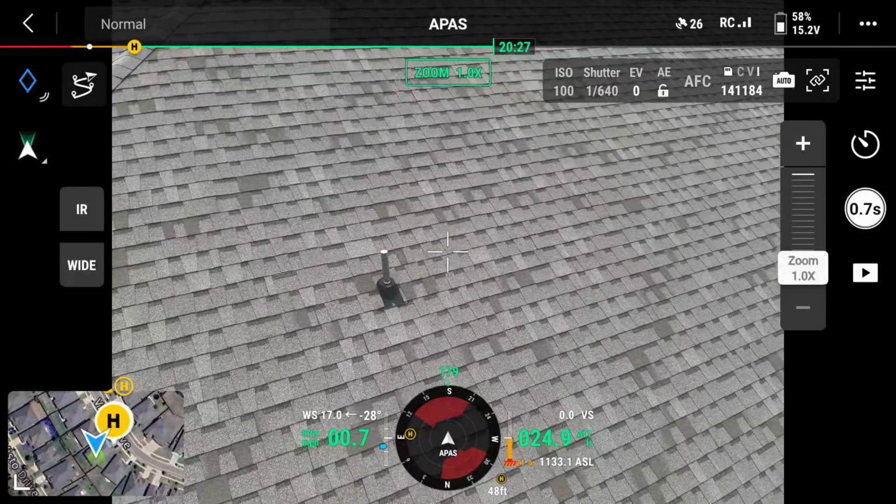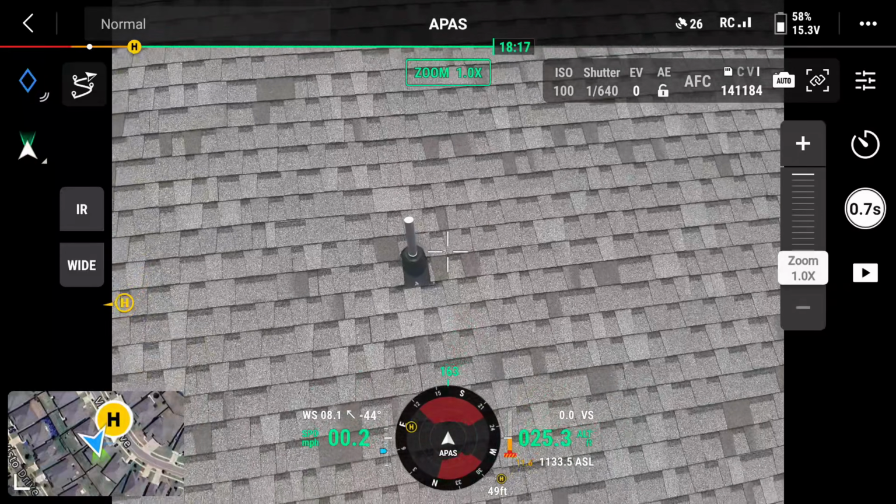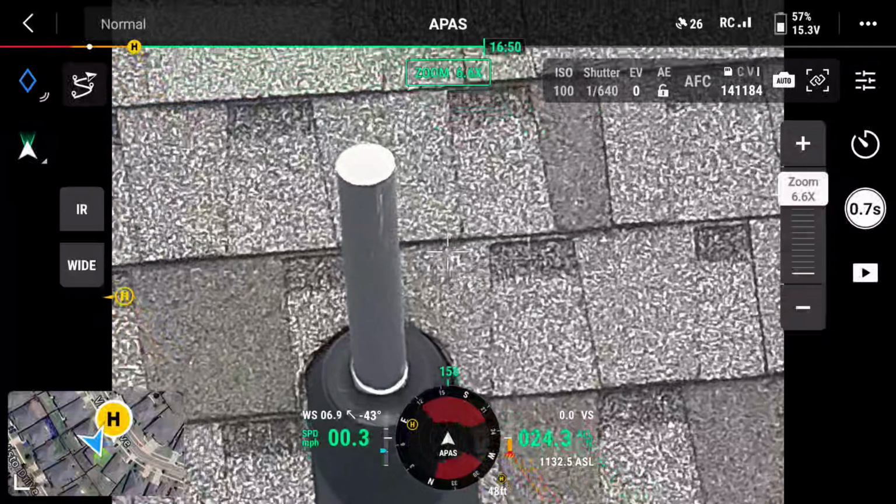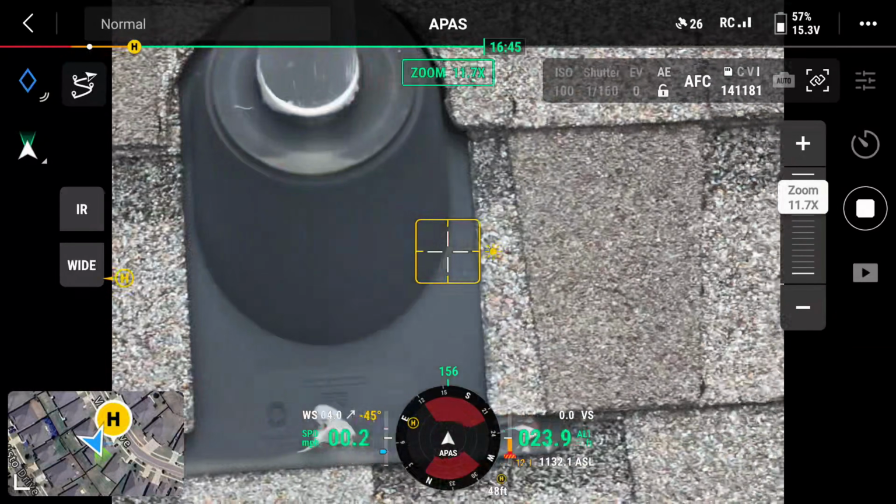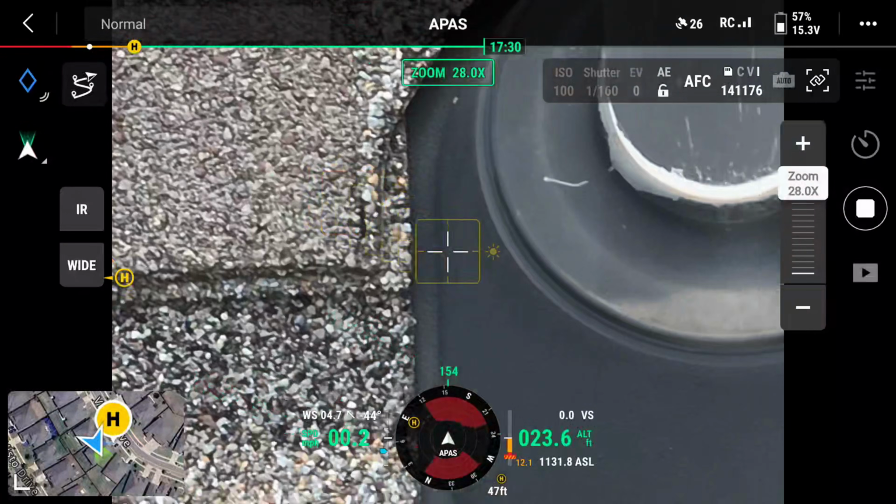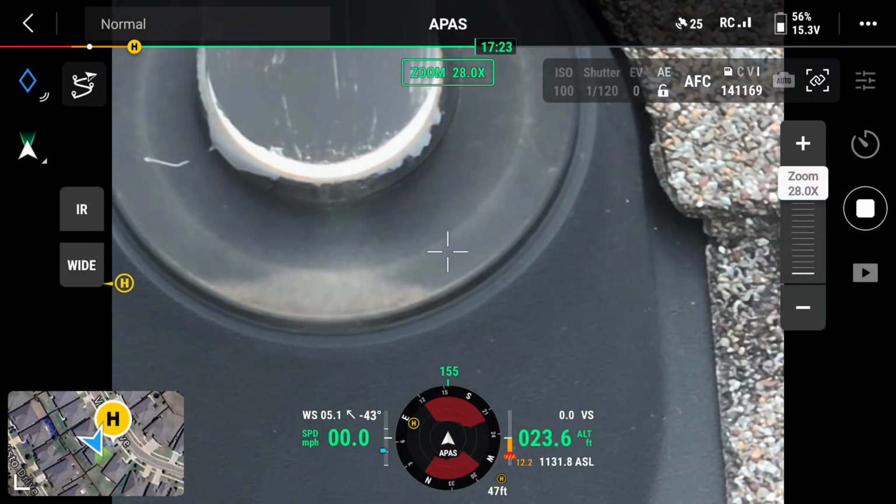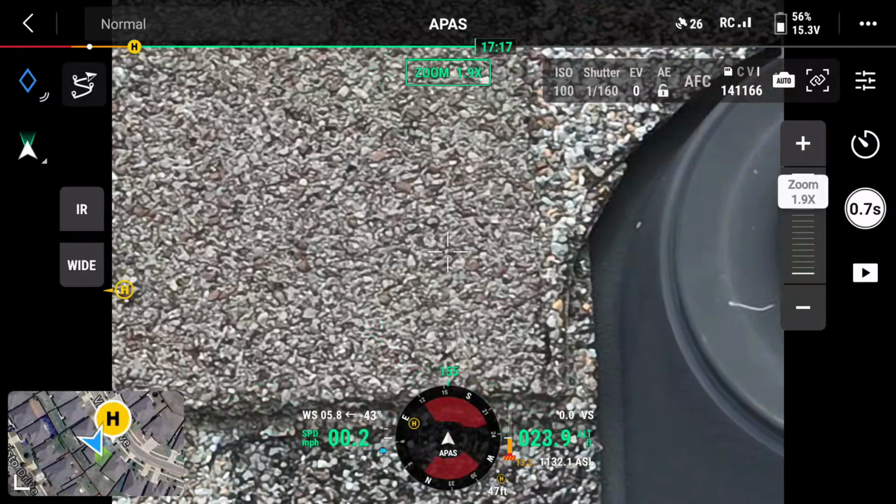All right, so now we're gonna go ahead and zoom in on this actual vent right here. This is at 6x right here. We're gonna start taking photos. Now we're at 11x. Now we're at 20x or 28x, and you can see the individual plates, the paint splatters on this vent right here. I don't know how much more resolution you need, but there we go. Let's zoom back out again.